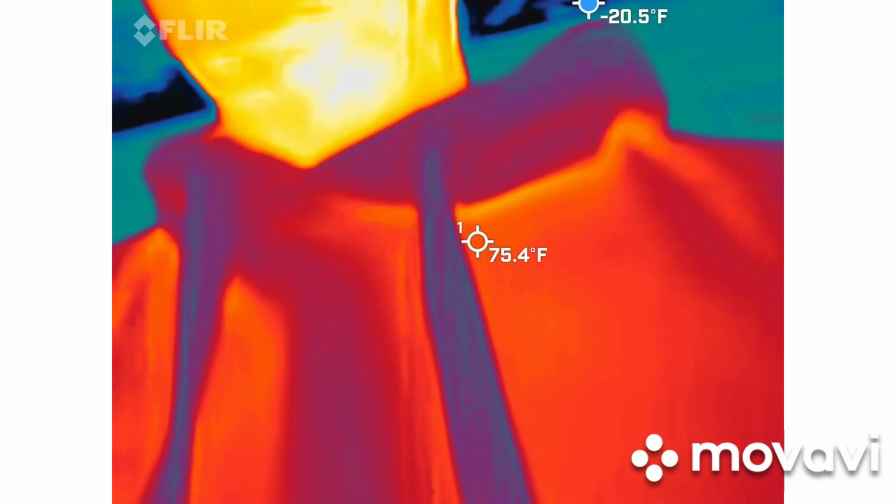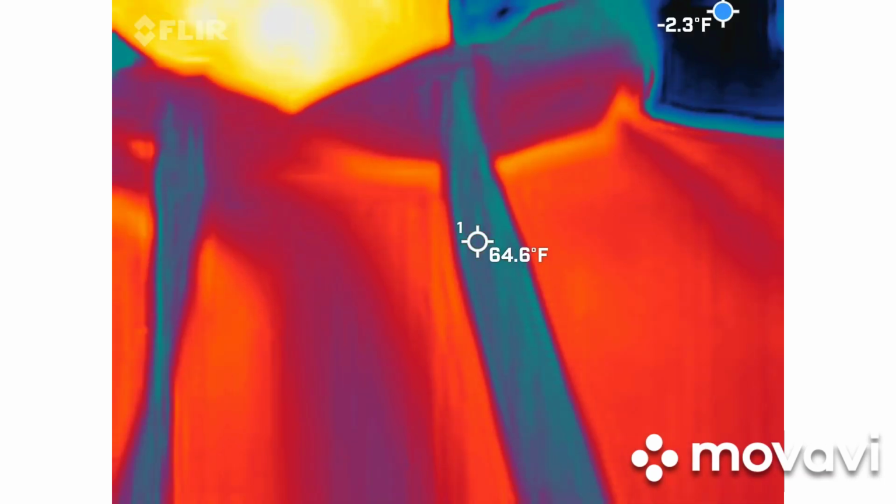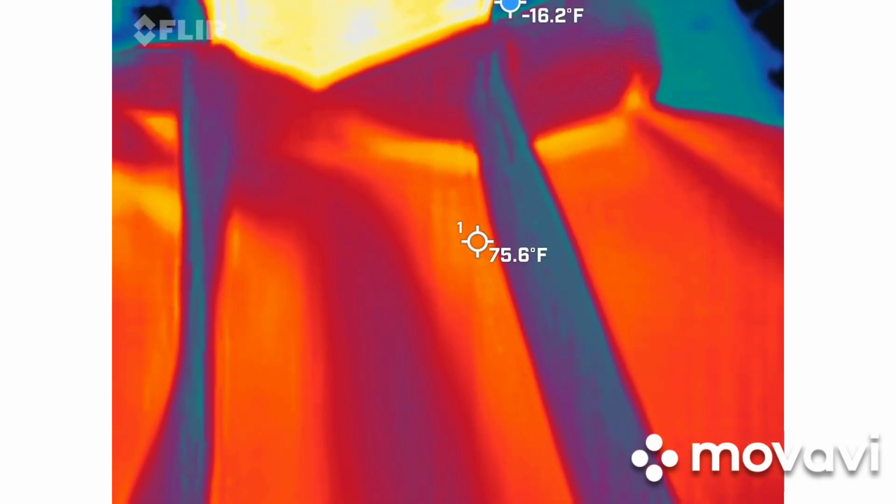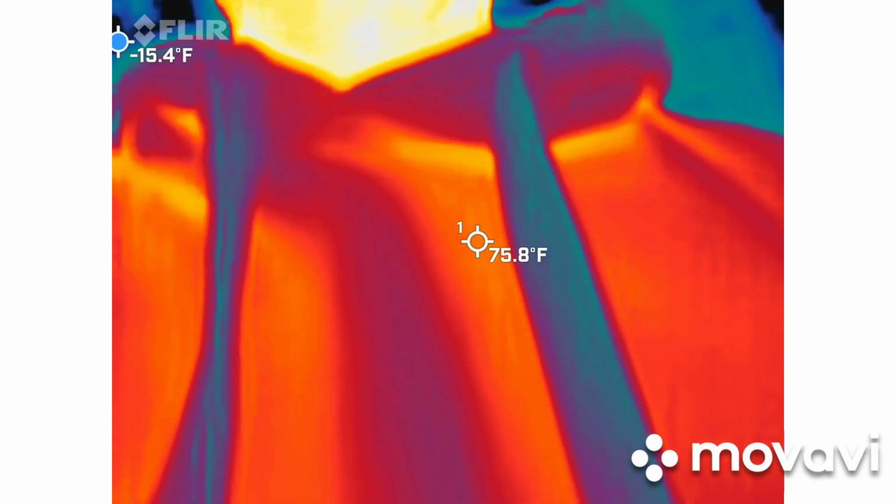So it's usually about an hour to an hour and a half out of your 2-hour tour because there's going to be some walking in between and we cut the video. Right. So it also gives you a blue dot. When you get your recording back, the blue dot gives you the coldest spot in the frame at that particular moment. I left that in there on purpose so it kind of helps guide our eye here in real time. So you also have some center crosshairs, so if you want to measure something directly, you can do that.